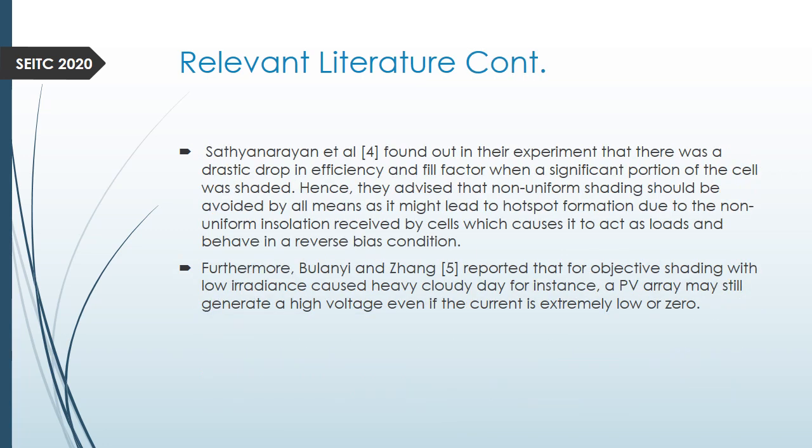Other literature found in their experiment that there was a drastic drop. This is by Sitanaran et al. They advise that non-uniform shading should be avoided by all means.